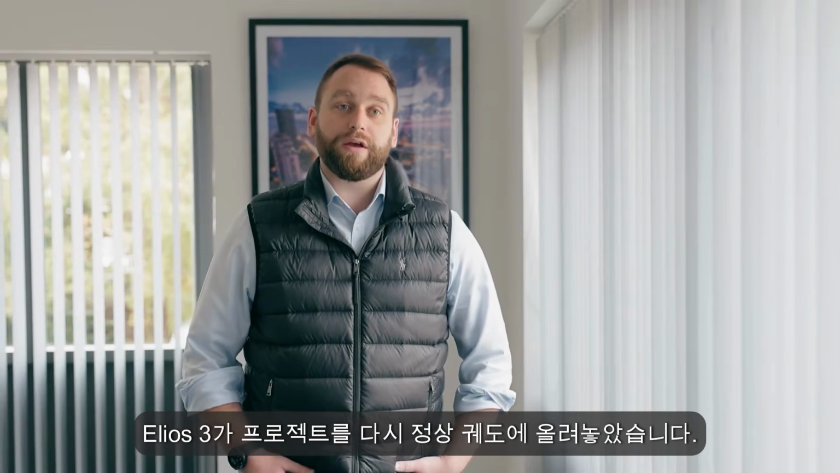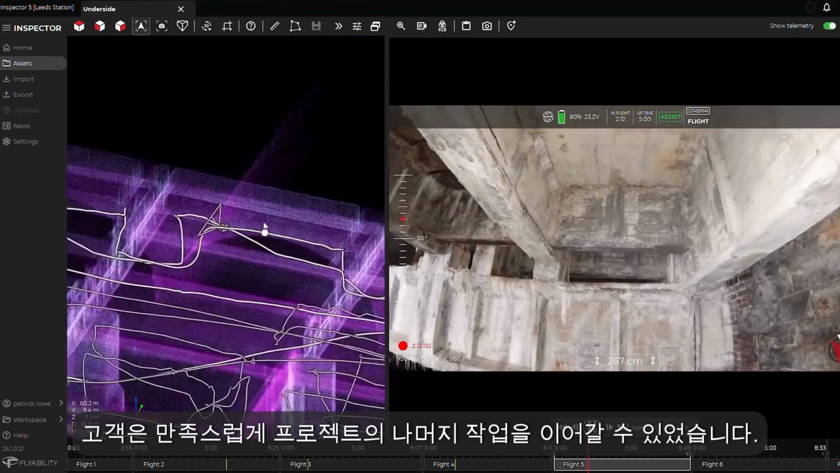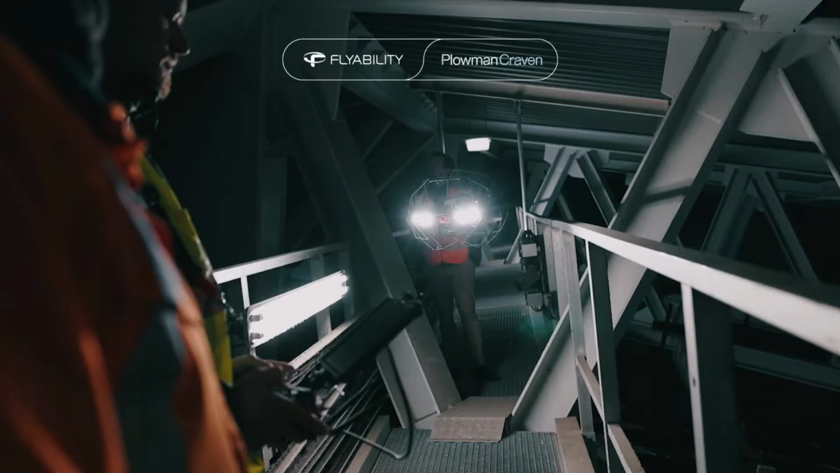So the ELIOS 3 got the program back on track. We turned the data out in a day. The scan to BIM project was done within the week, and the client happily moved on with the rest of the project.